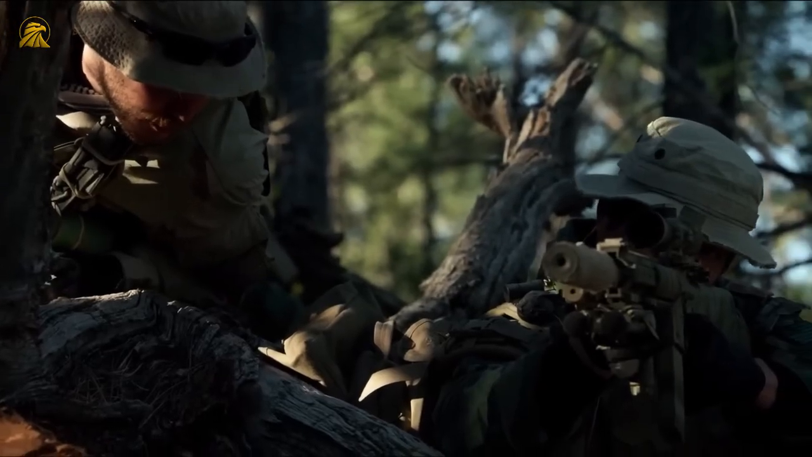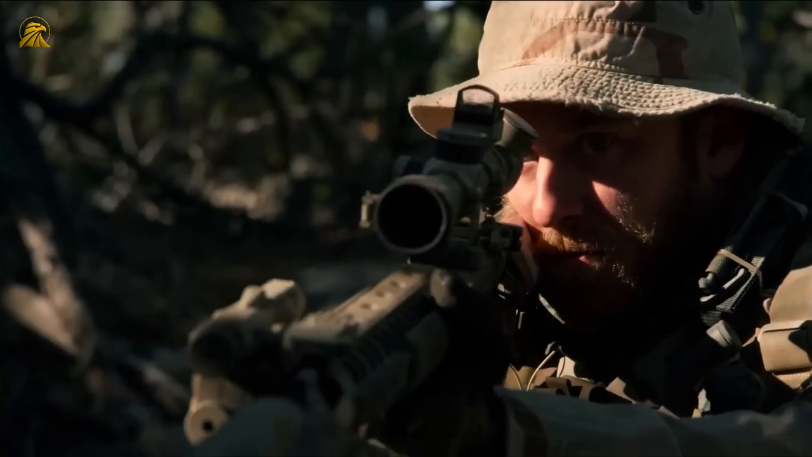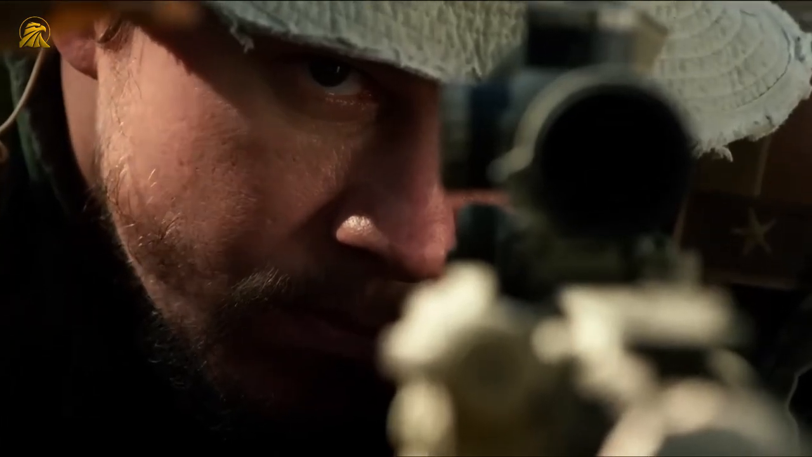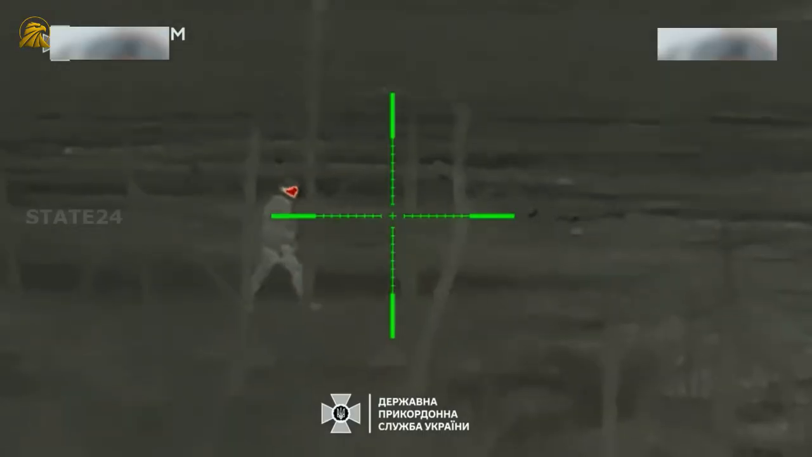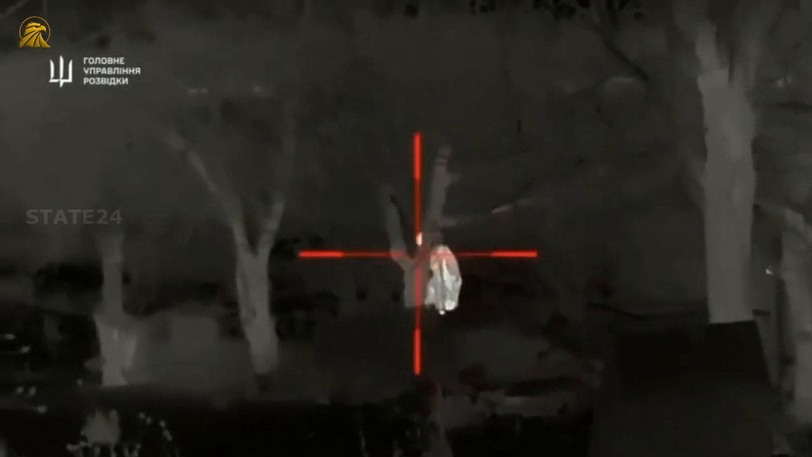The best operators aren't necessarily the ones with the sharpest reflexes or most accurate aim. They are the ones who can maintain mental clarity and moral judgment even when everything around them is chaos and destruction. What we're witnessing on the battlefields of Eastern Europe represents far more than just another chapter in military history.